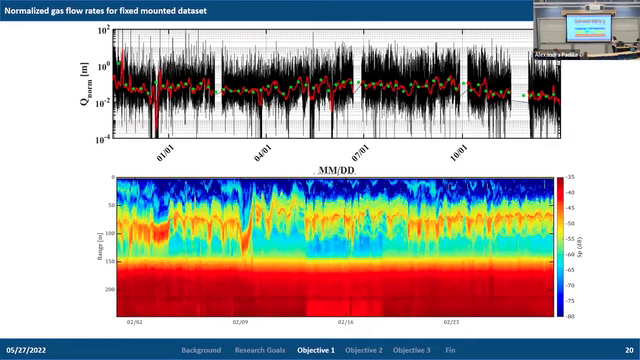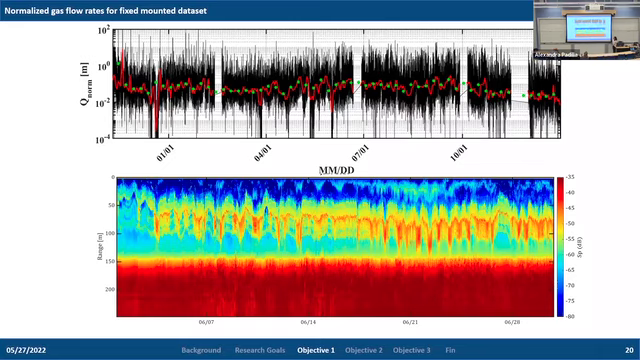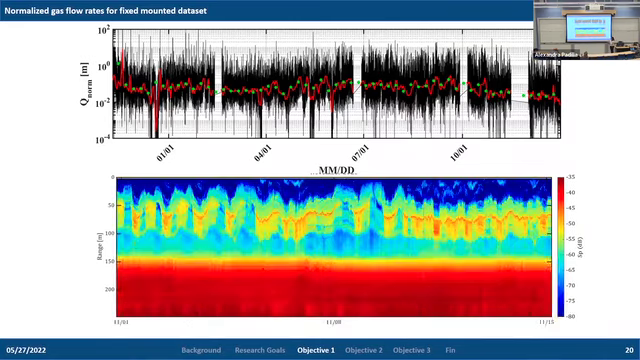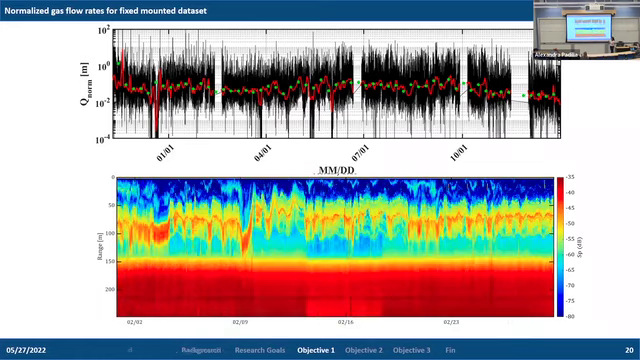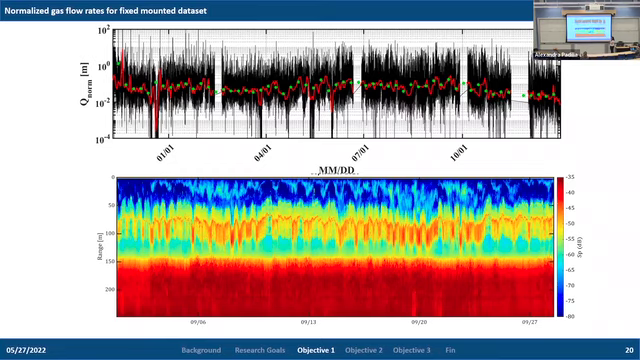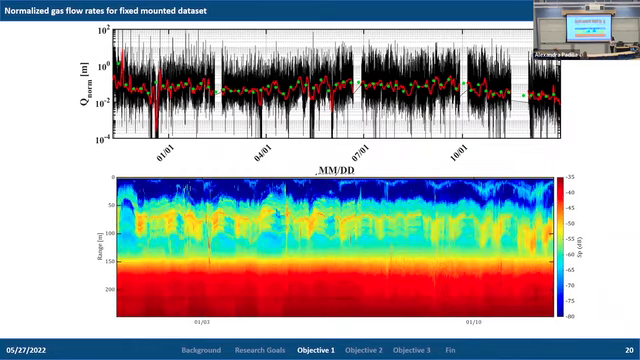Again, for this long-term time series, the transducer was fixed mounted, so a lot of the variability is just the movement of the plume within the transducer's view. But looking at the daily and weekly averages, which hopefully dampen that spatial variability, we still see variations of the normalized gas flow rates within an order of magnitude.